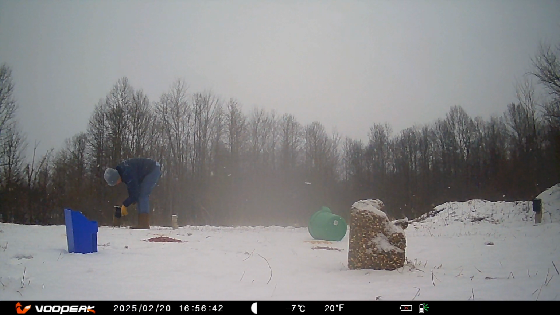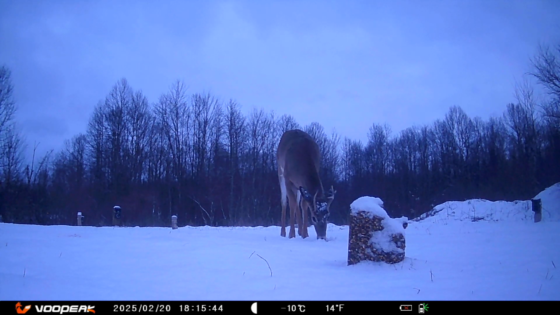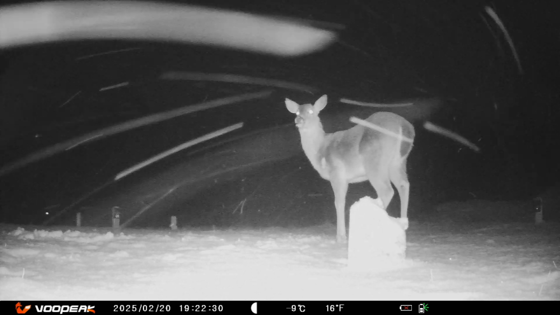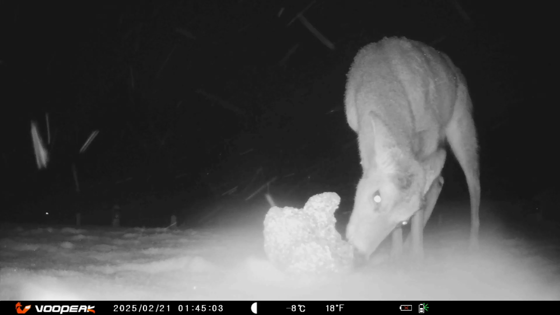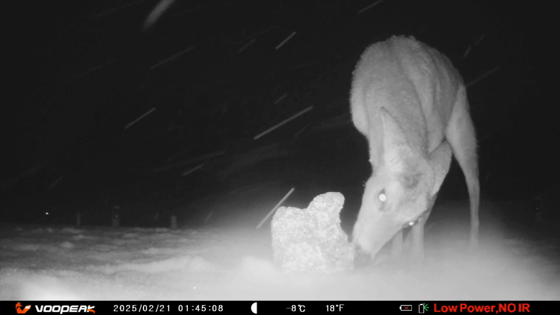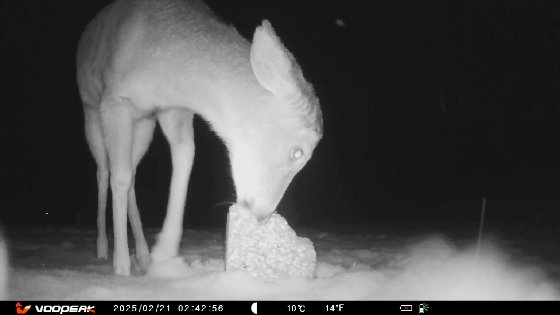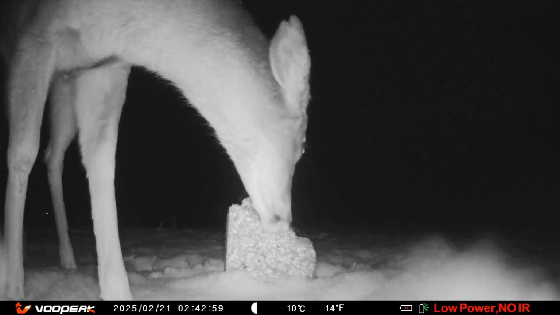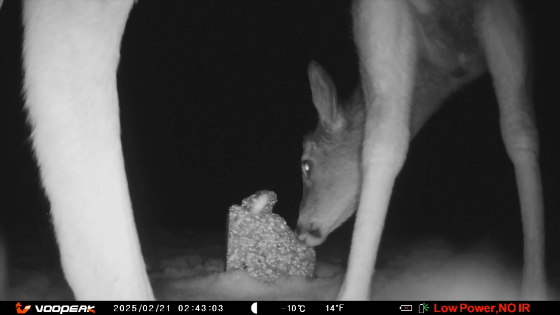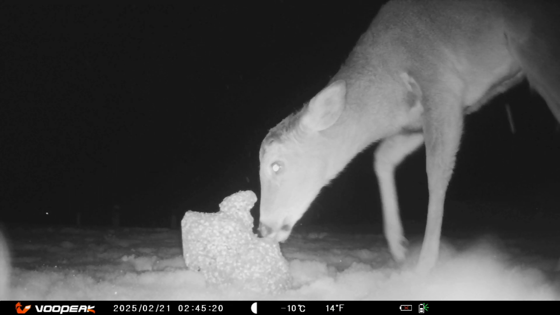I come every day to check the cameras and put a little bit of food out. We've had a lot more snow lately than we have in the last couple years. But the deer will come out and brave the snow and the cold. Some of the other animals don't seem to. This one does a little dancing twirl around the food as it eats. I think it's kind of cool. Chiseling at it little by little.